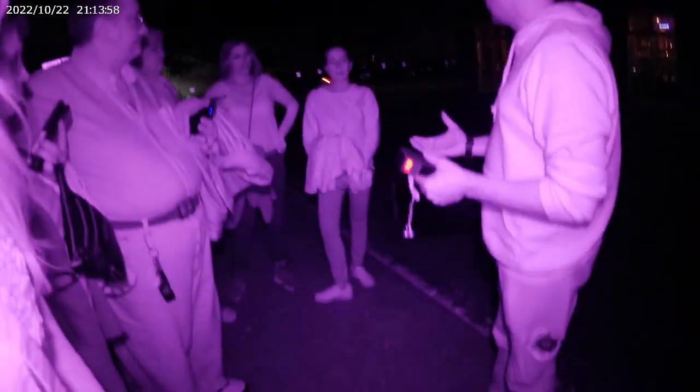So this spirit box is going to work the exact same way. You're going to have an earbud in and it's trying to take out the white noise. So hopefully you're only going to hear words come out of this, even with the body closed. We never know what's going to come out of this.